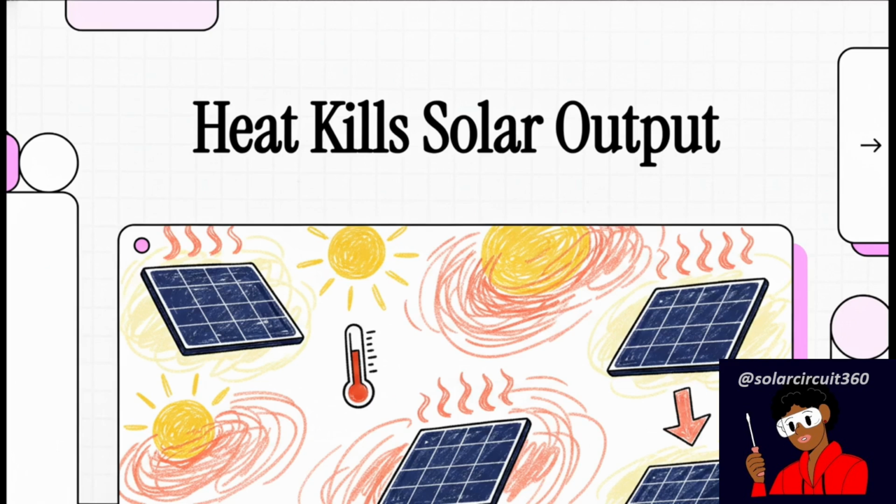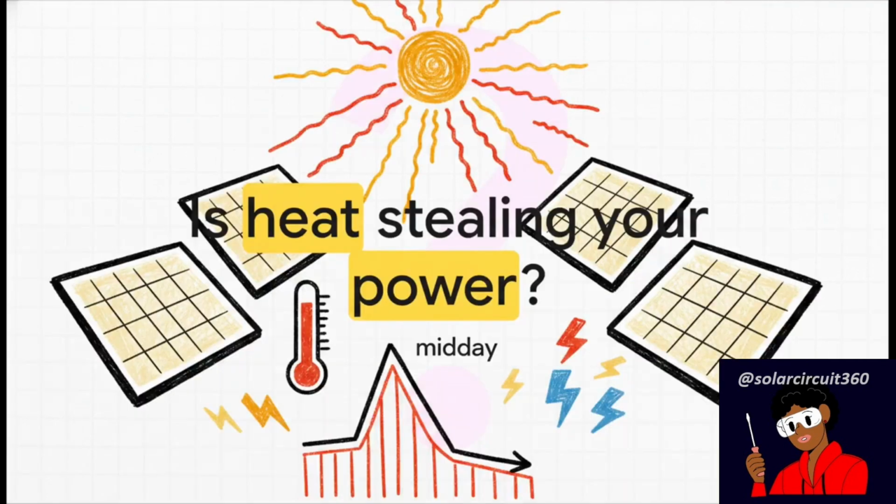If you've ever wondered why your peak summer power doesn't quite match your expectations, well, you are in the exact right place. So, we're skipping the pleasantries today to confront a massive mystery right up front. Think about it. What if your solar setup is working perfectly, exactly as engineered, but heat is silently stealing up to a third of your power? I mean, it's high noon, there are zero clouds in the sky, the sun is just blasting, and yet your power output is tanking. Why does your power drop at midday under those perfect conditions?